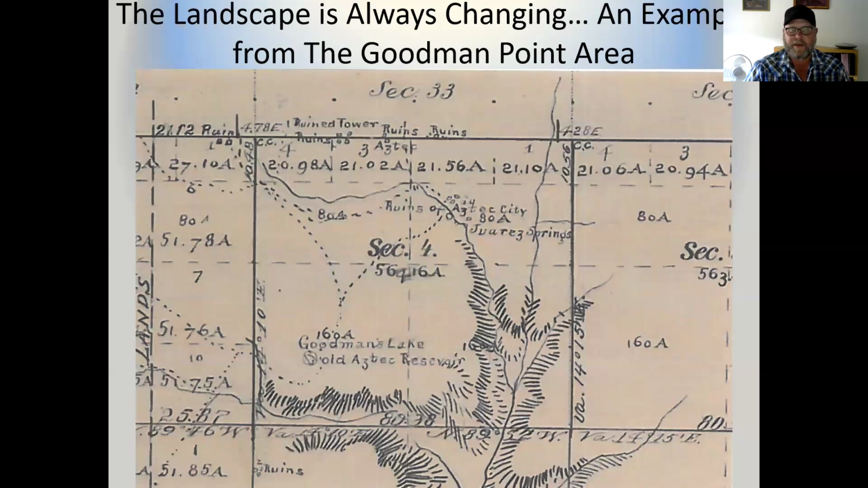And if you can see, in certain areas, they were pretty observant. They call this the ruin of Aztec City. Obviously, we wouldn't use that type of language today. We know the Aztecs weren't hanging out around this part of the world. Ancestral Pueblo, we would use that term today, but this is the location of Goodman Point Pueblo, actually. And all of this area up in here where it says ruins, tower ruins, again, historic language being expressed, but it really points to kind of a keen eye of these land inspectors noticing the importance and the density of the cultural remains that were present out there.